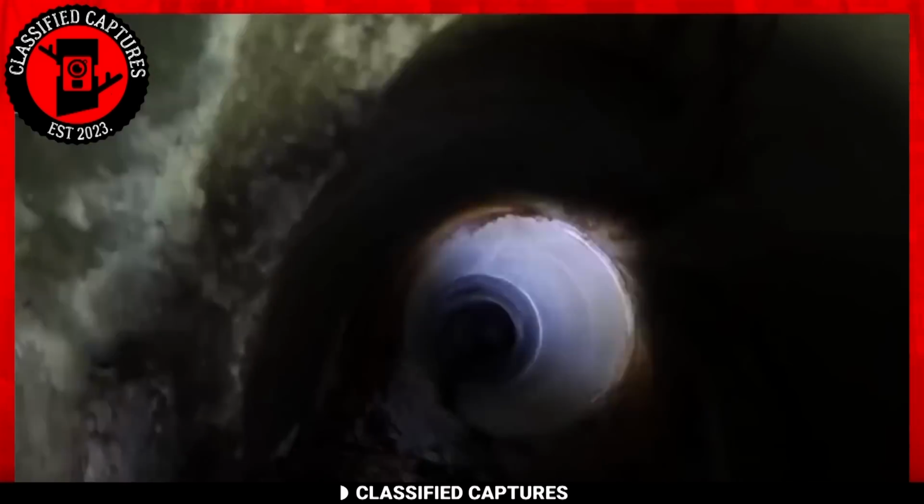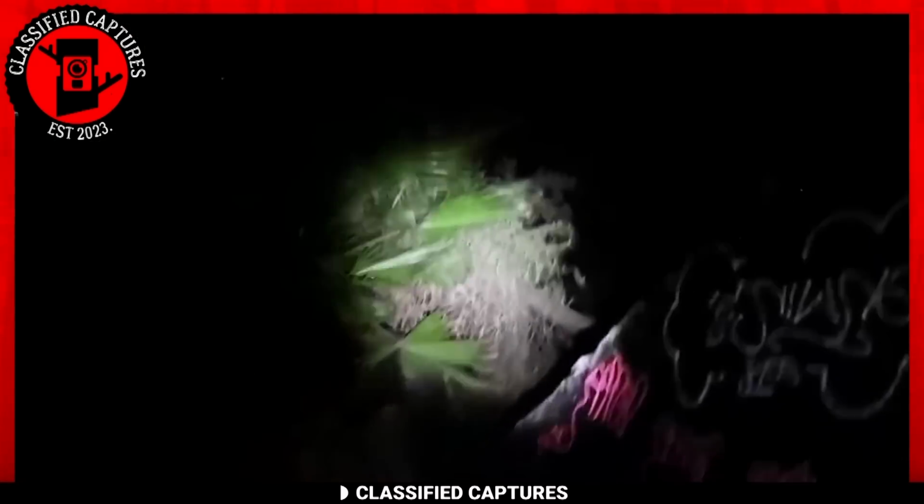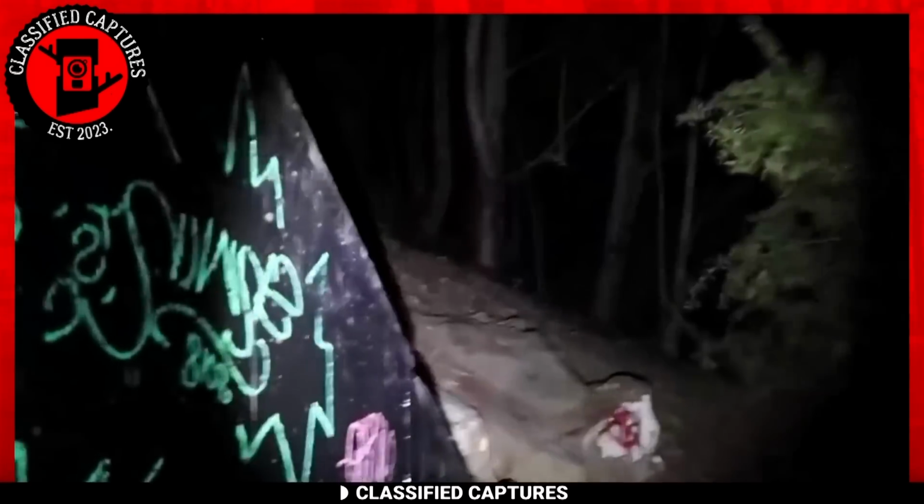All right, let's go. Fearing for their lives, they decided to leave and walk toward the exit. As they reach the end of the tunnel, we see an assortment of items, including a table and various other objects. We are unsure why these are here, but the experience raises intriguing questions.